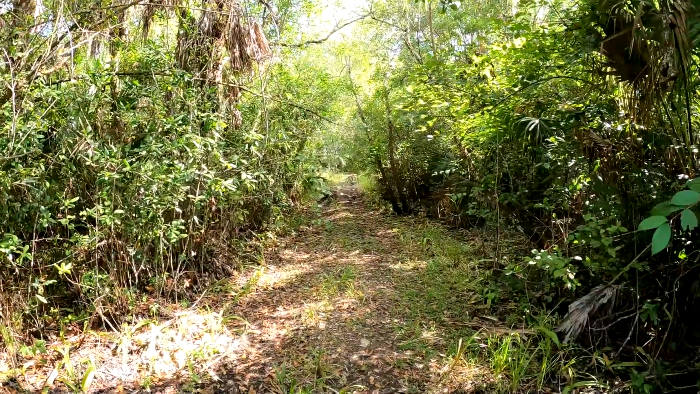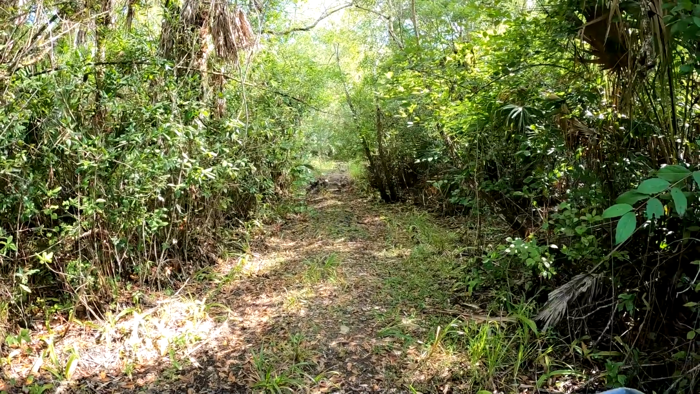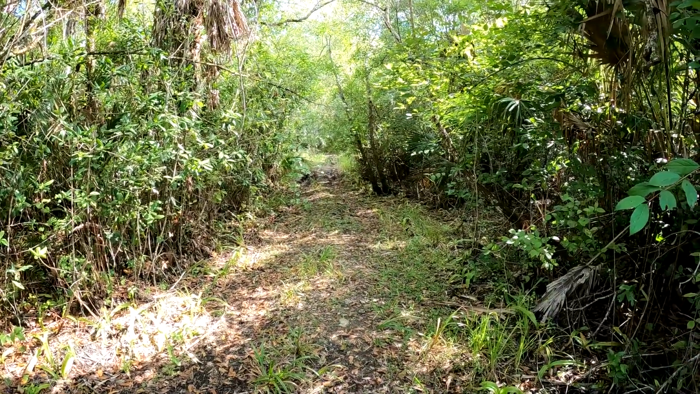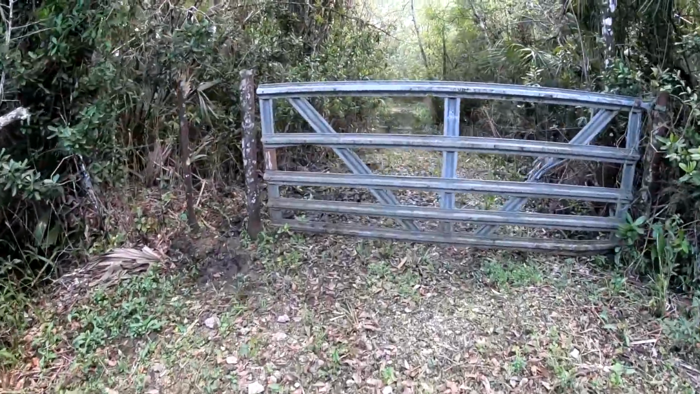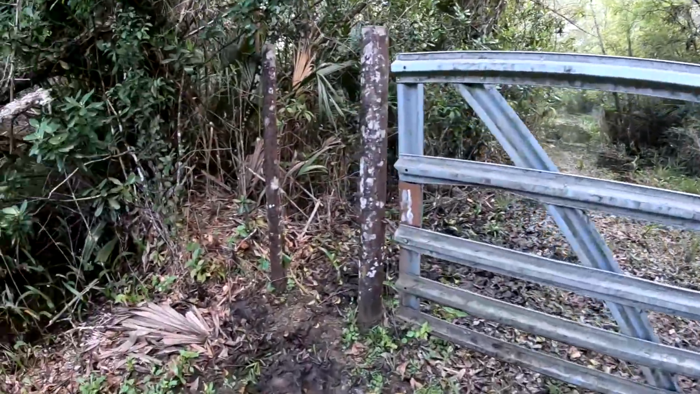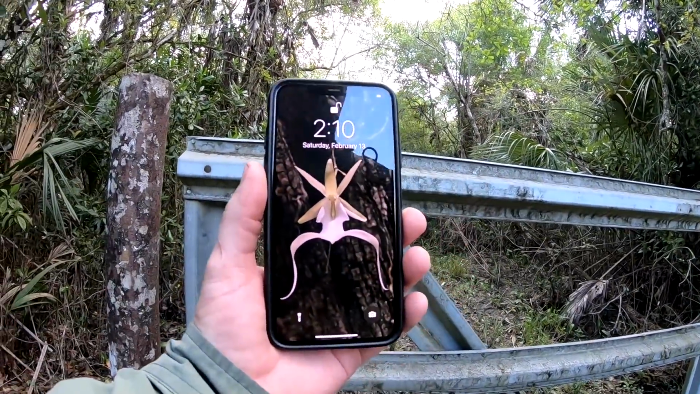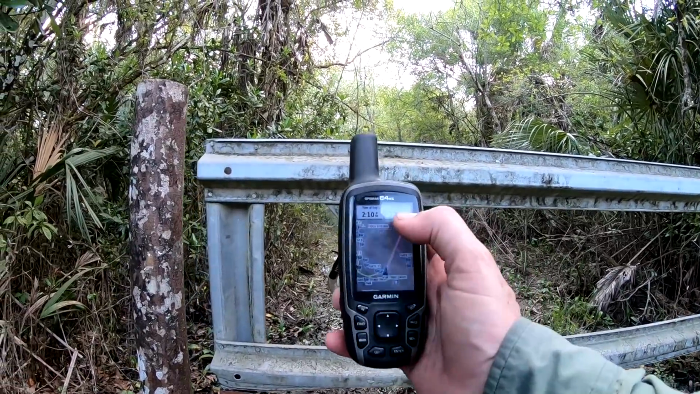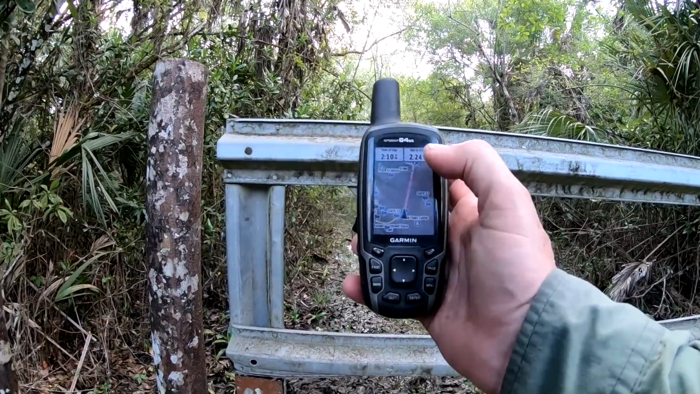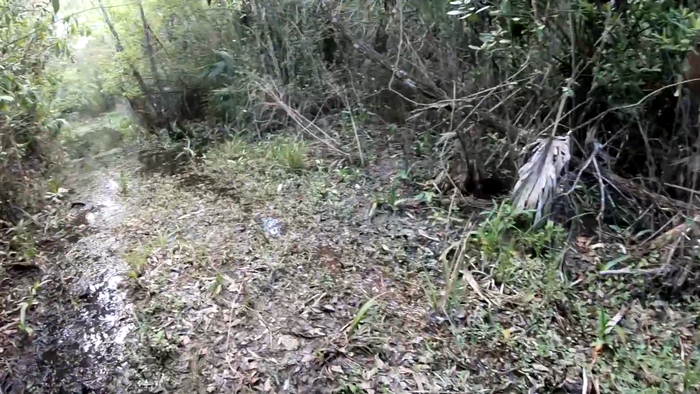I'm going to take you back in time to February the 13th when I set this camera out. Let you see what it looked like back then. Alright, here we are, gate 16. Today is Saturday, February the 13th, and we got 2.24 miles to get out to the Picayune Strand where I'm going to put this camera.